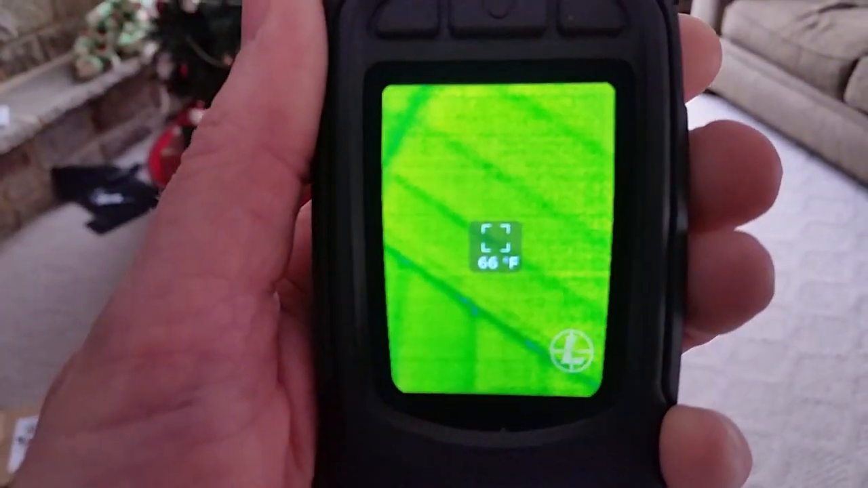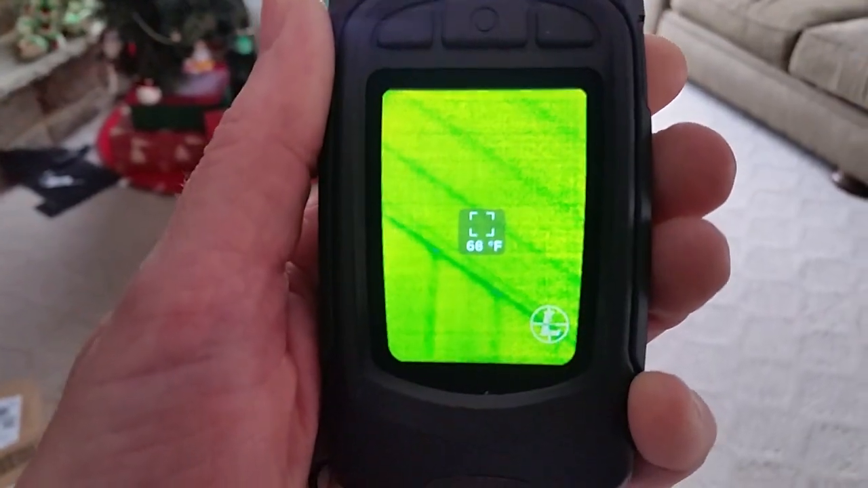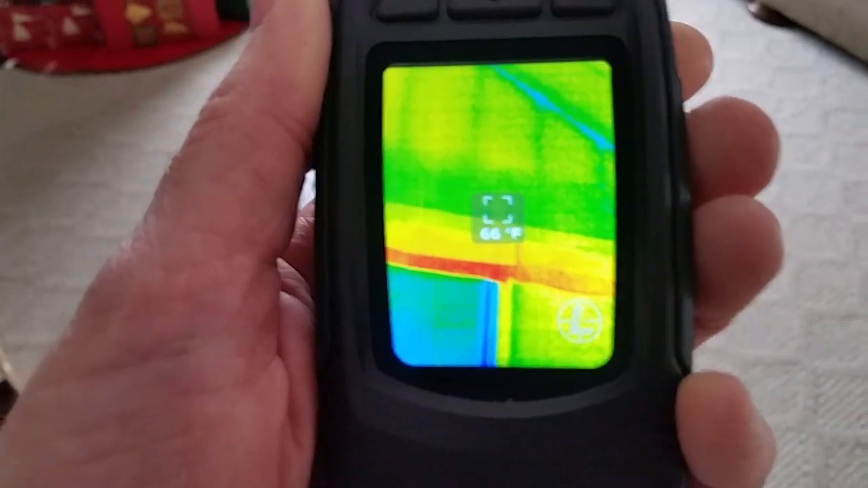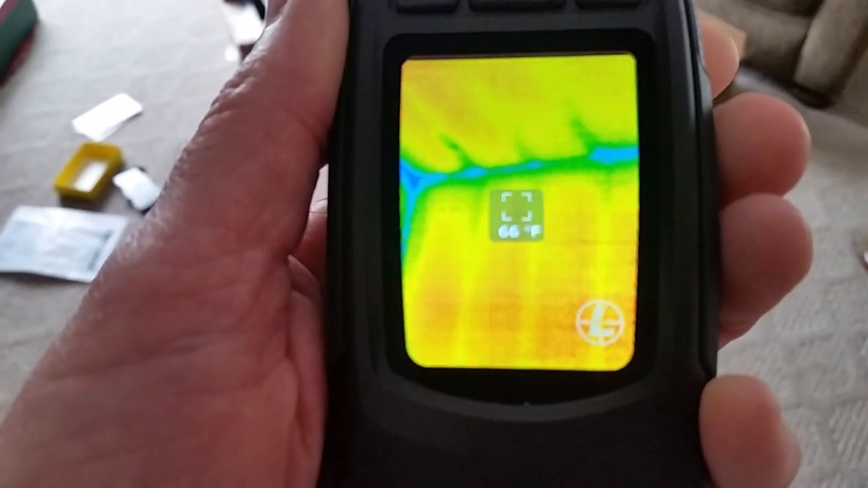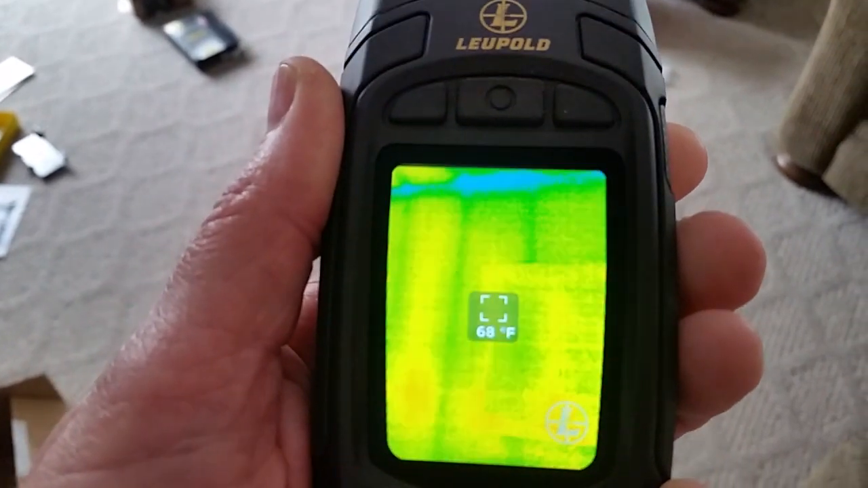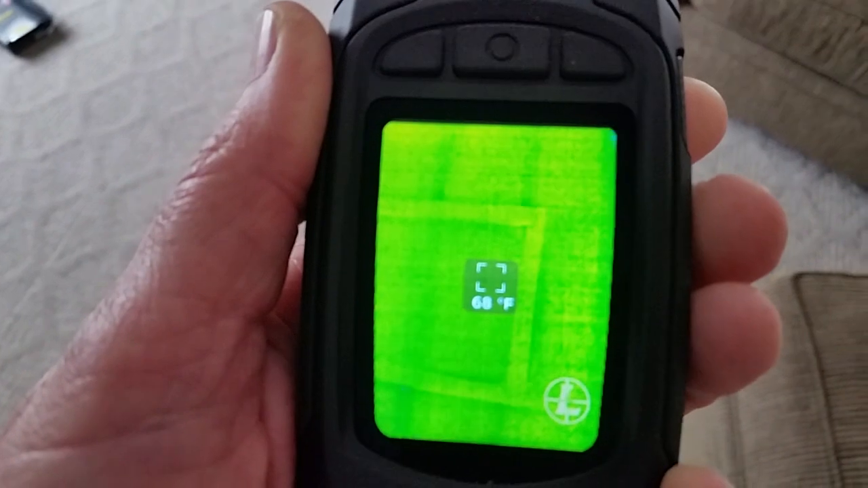It will not reflect or see through glass. It basically reflects it right back at you. So you have a heck of a time if you're trying to point it out a window or something like that. You'll see those are all studs and joists and whatnot. You point that little reticle at whatever you're wanting to measure, and it's going to tell you the temperature of that item that's centered on that reticle.